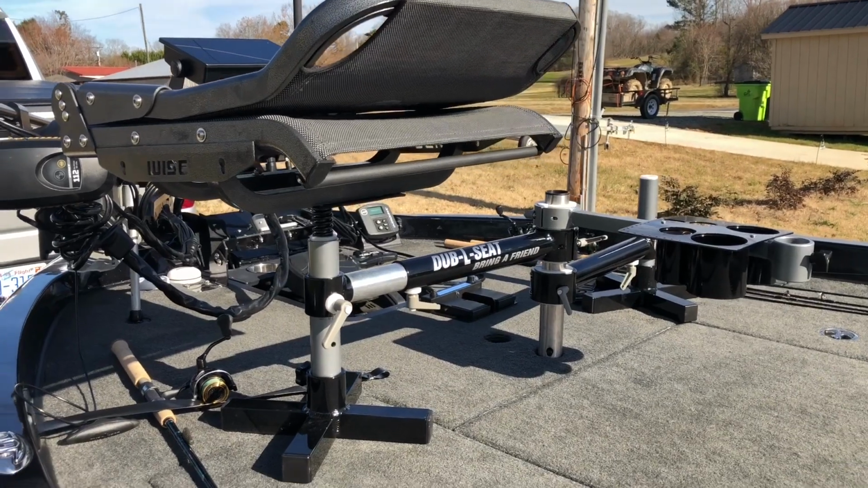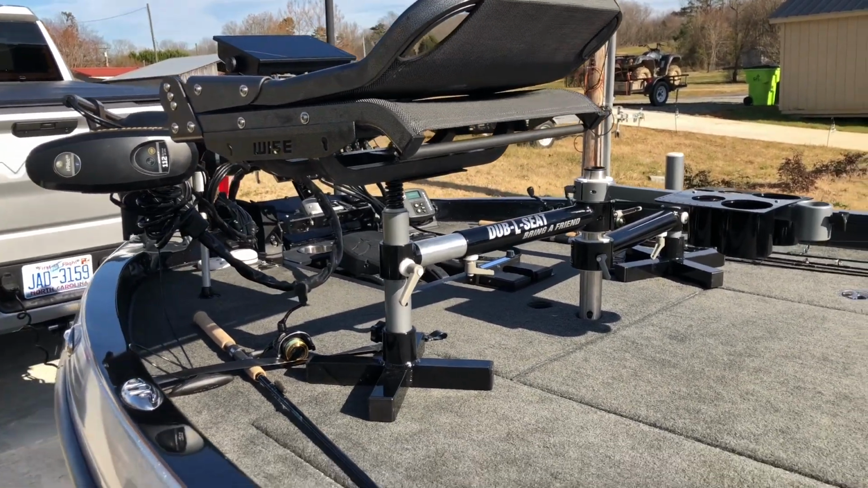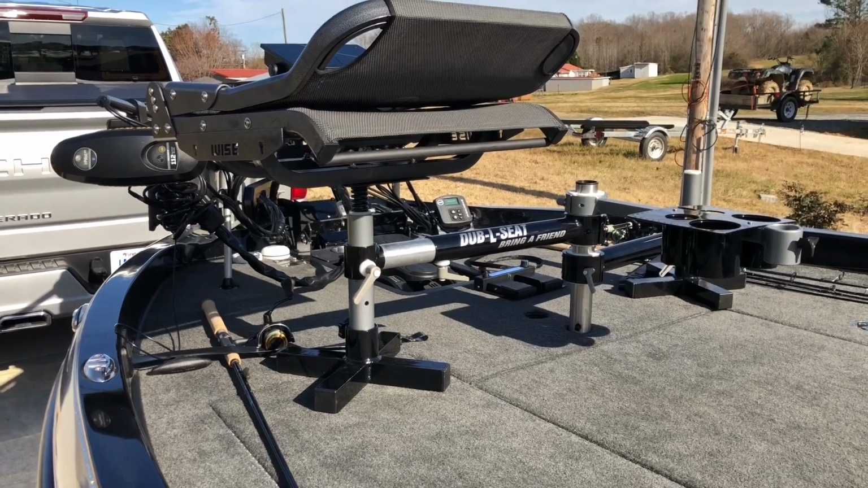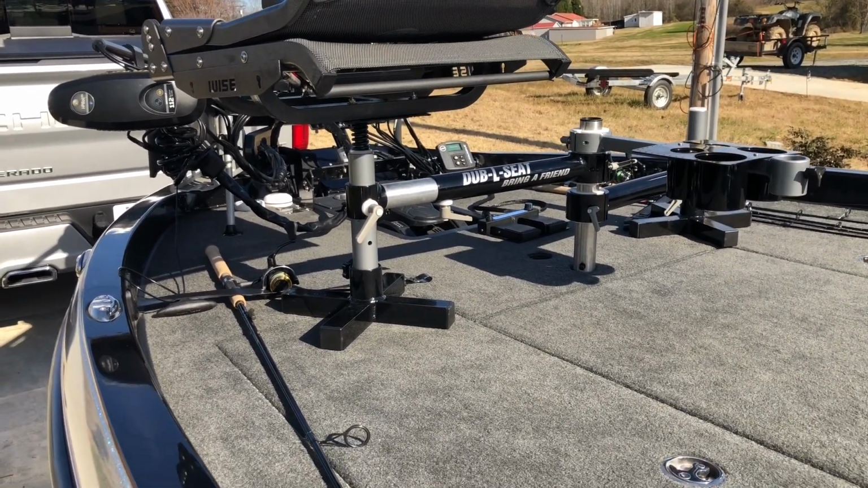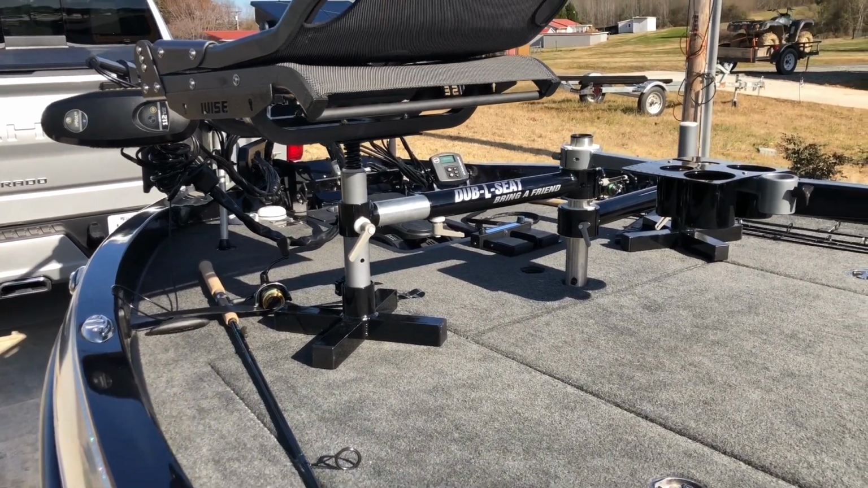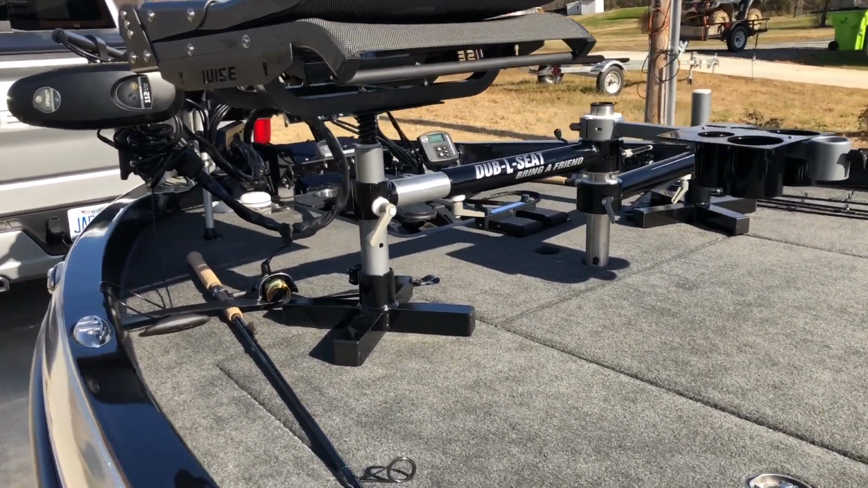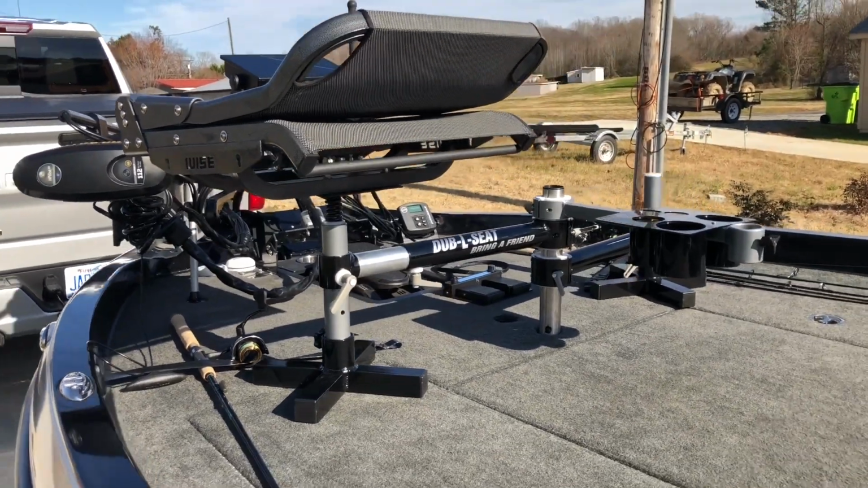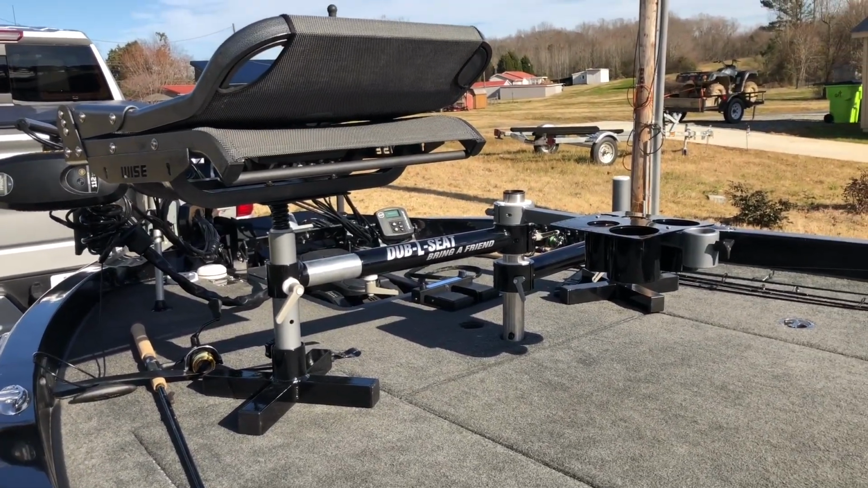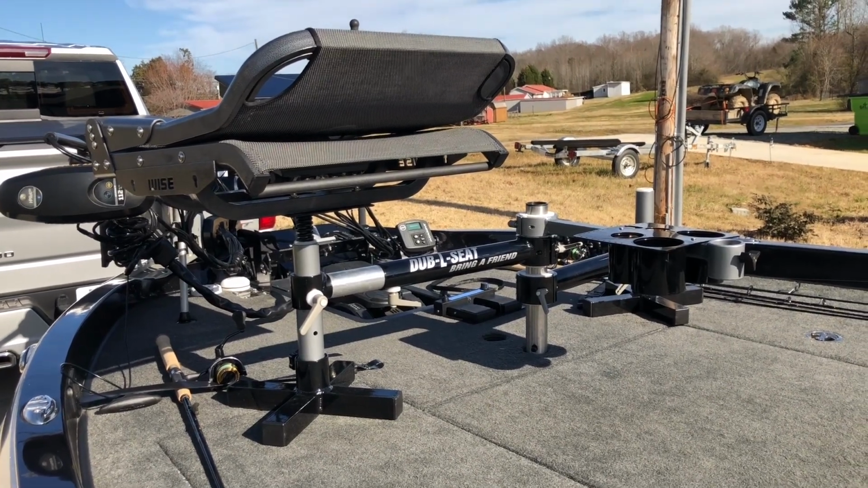All right, today is December 23rd, 2020. I'm getting ready to head out on Hiwassee to go try to catch some crappie. Got the boat ready. I've got my double seat set up, ready to go with single seat. Wife's not going fishing today, so I took one seat off.